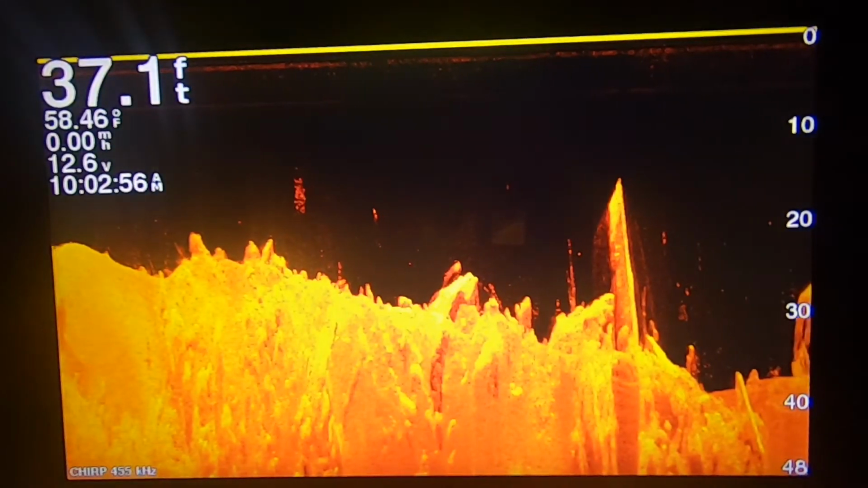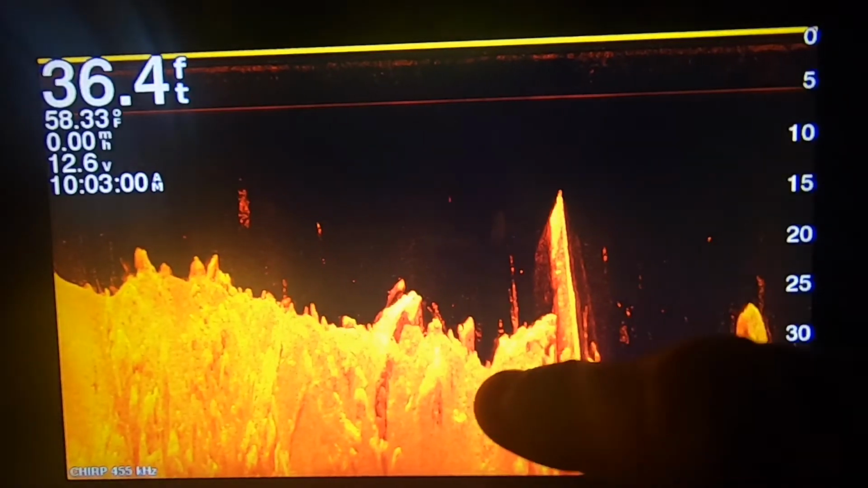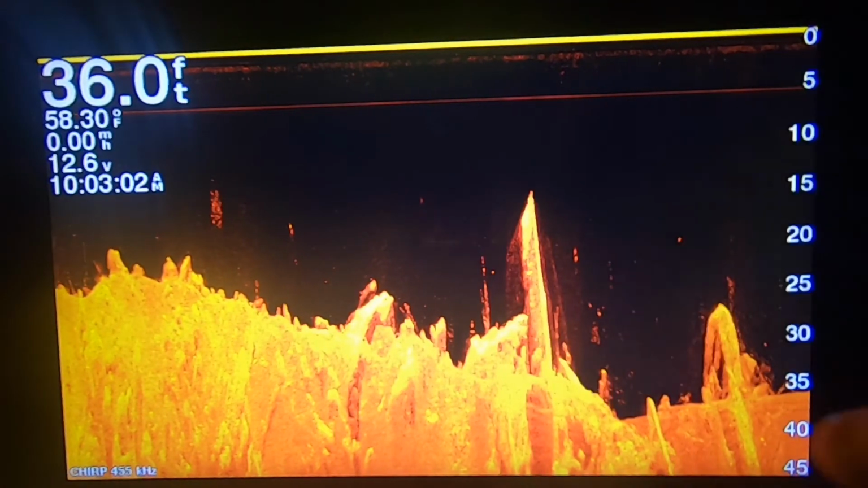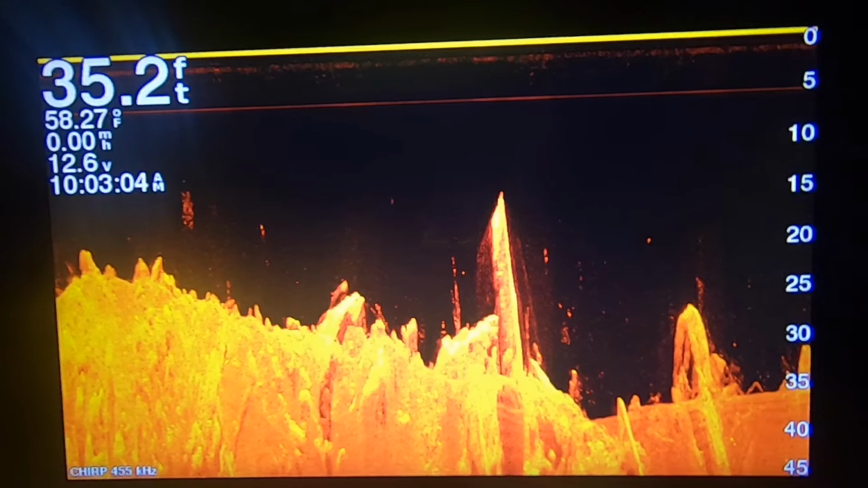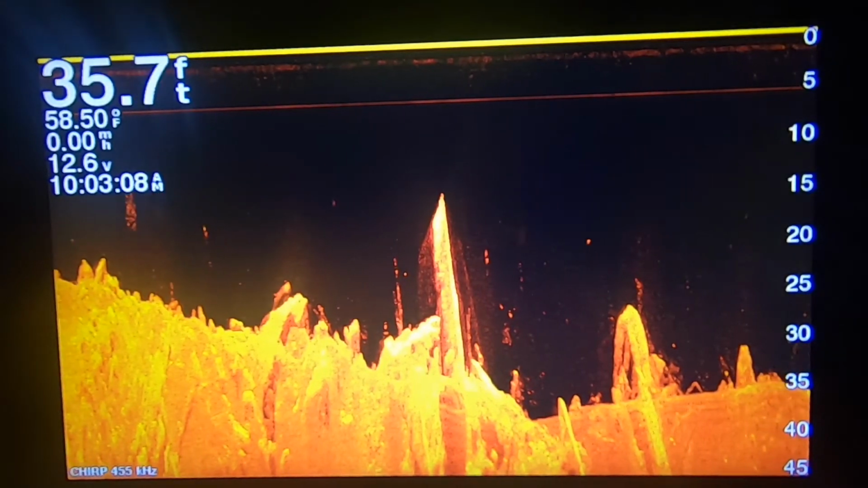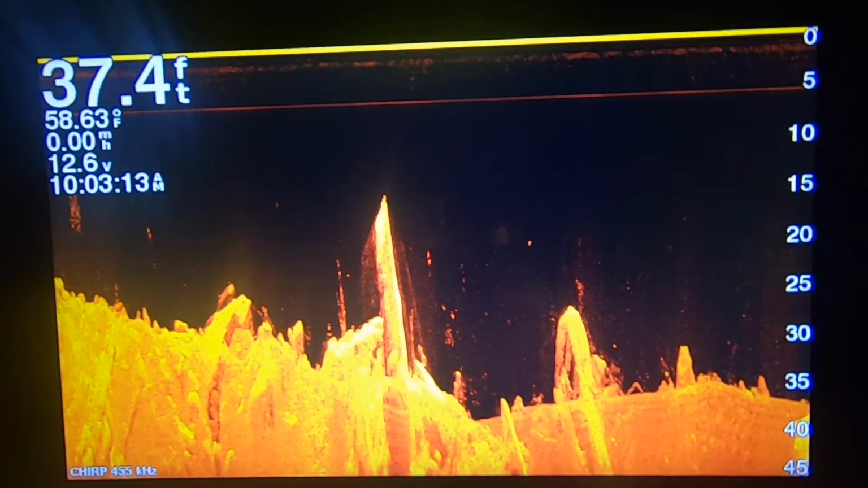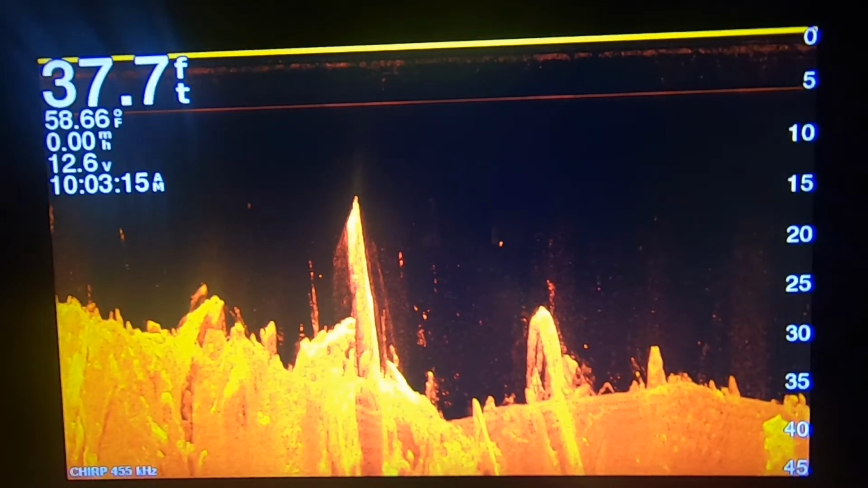So this is called Clearview. The black is the water, and the bronze or the gold color down here is the actual bottom. It's what the transducer is picking up. It gives you a better detailed map of what the bottom looks like. Gives you almost like an X-ray.